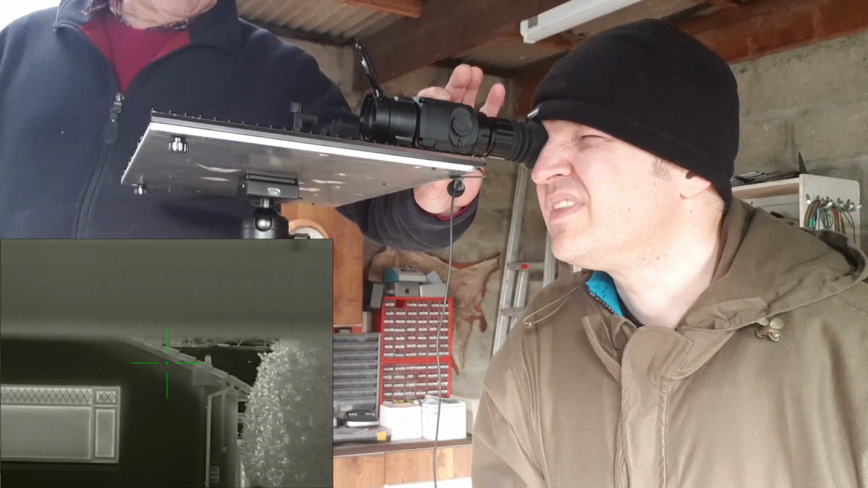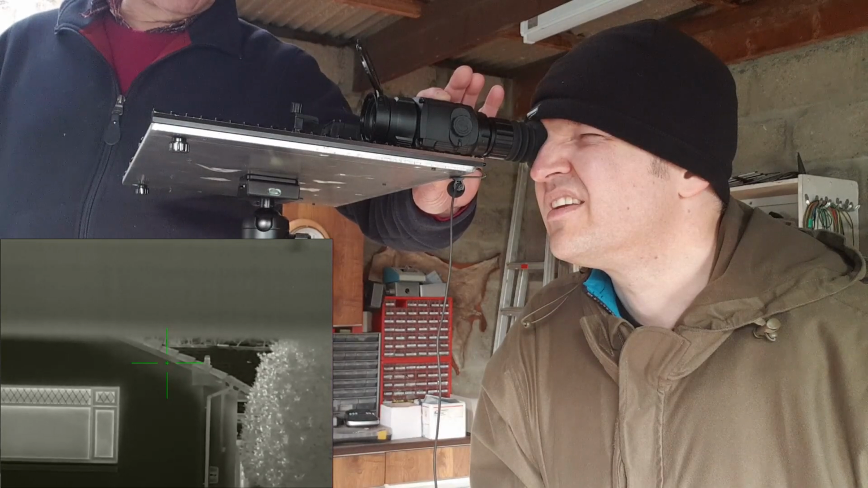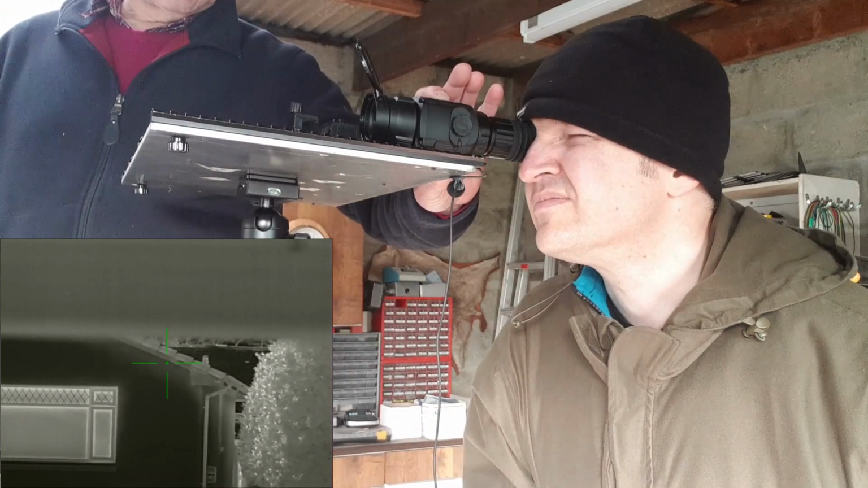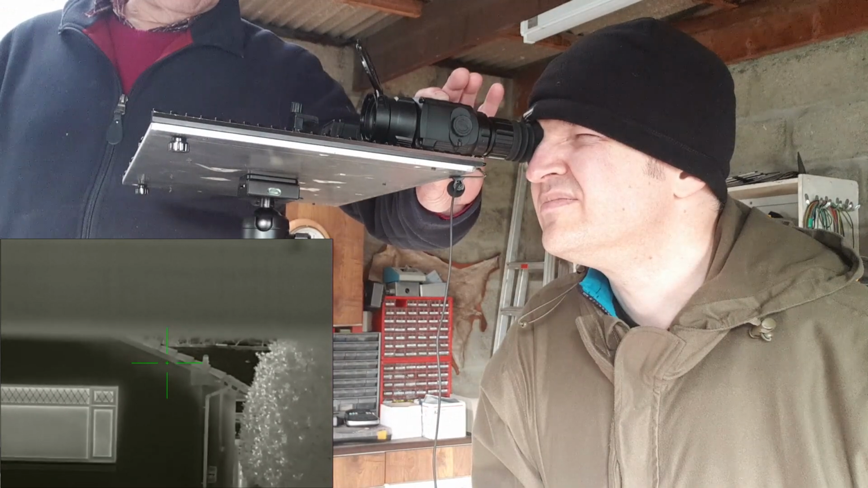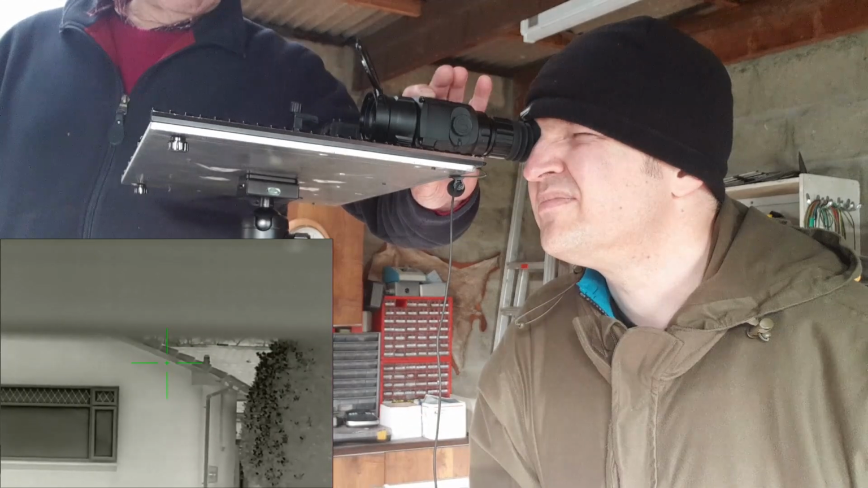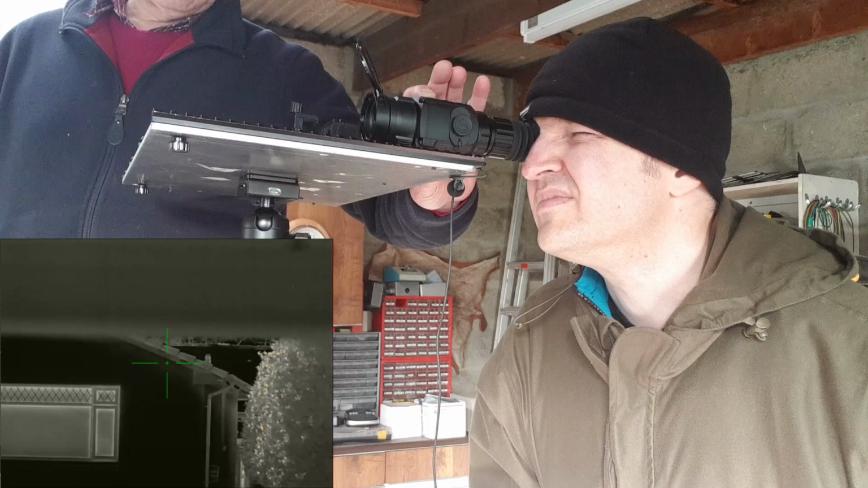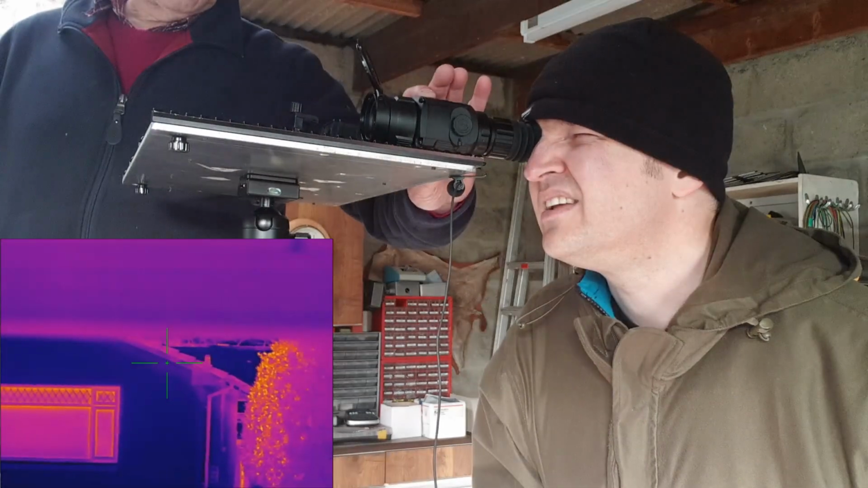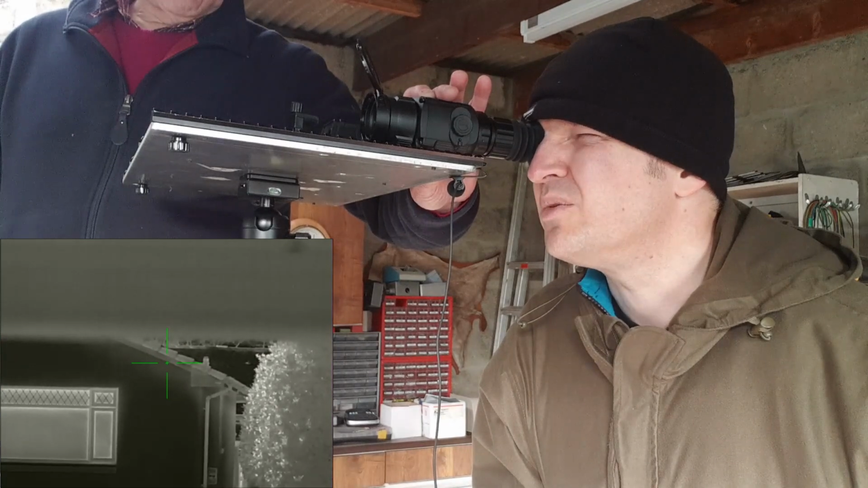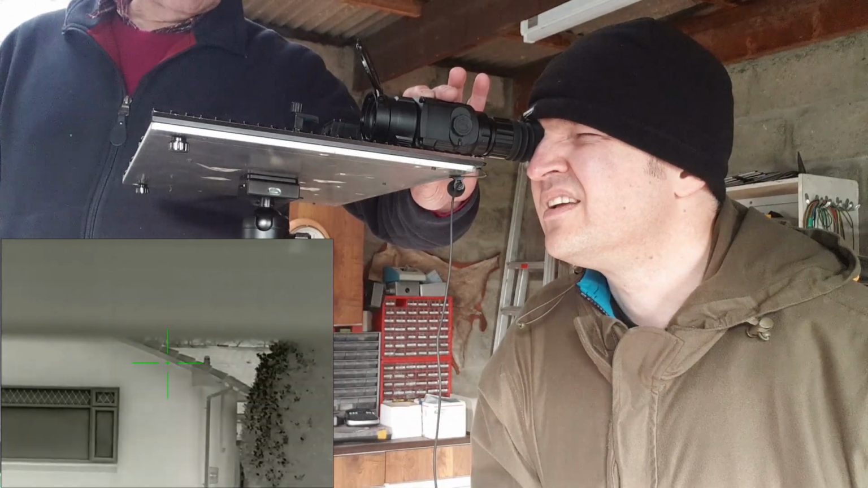Yep. Right, I'm going to press this button twice and that'll bring you up to the colour palette menu and that image enhancement menu, whatever it's called. Right, that's your colour modes. Black hot, red track, which you will see more in. Full colour, white, psychedelic and then back to white. I'm going to put it in black hot because I think it's better.